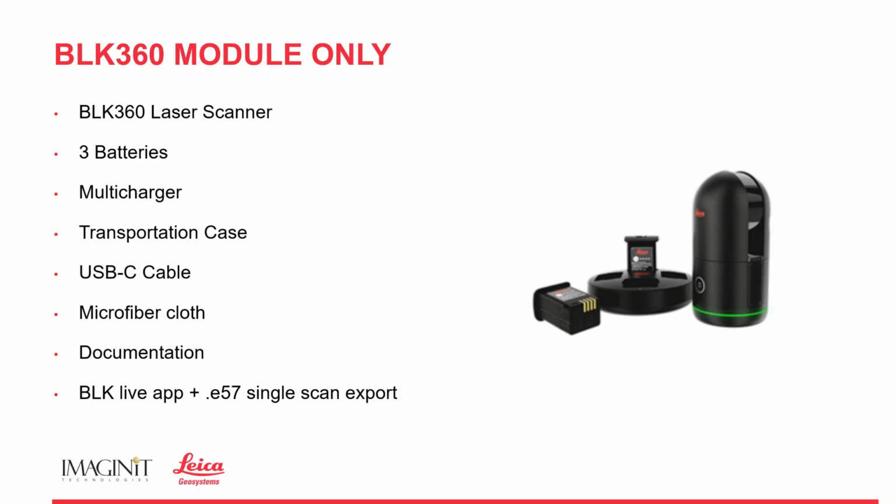We get a transportation case, which, as I stated, looks like a little bit of a pill with a handle, and the scanner fits in there with 2 batteries and of course the cable that we need, which is a USB-C cable and can be plugged into any laptop with USB-C or desktop if you have USB-C in your desktop.